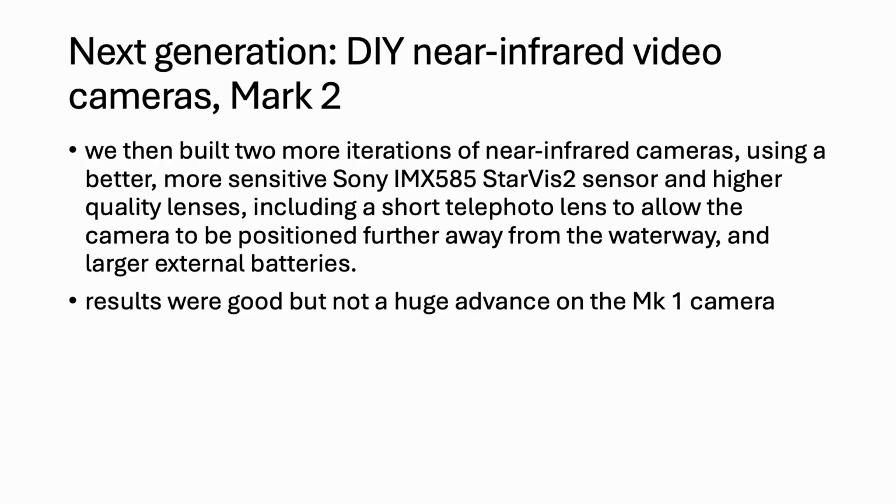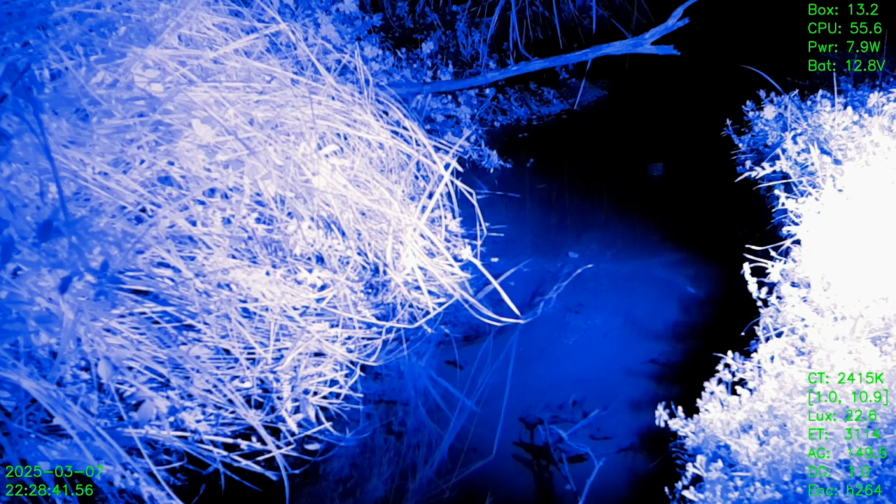After that, we tried a next generation Mark II camera, basically the same design, but using better, even more sensitive Sony sensors, higher quality lenses, including a short telephoto lens to allow the camera to be positioned a bit further away from the waterway, because we were worried that the camera itself was scaring the platypus, and larger external batteries. And the results of these cameras were good, but not a huge advance on the Mark I camera.